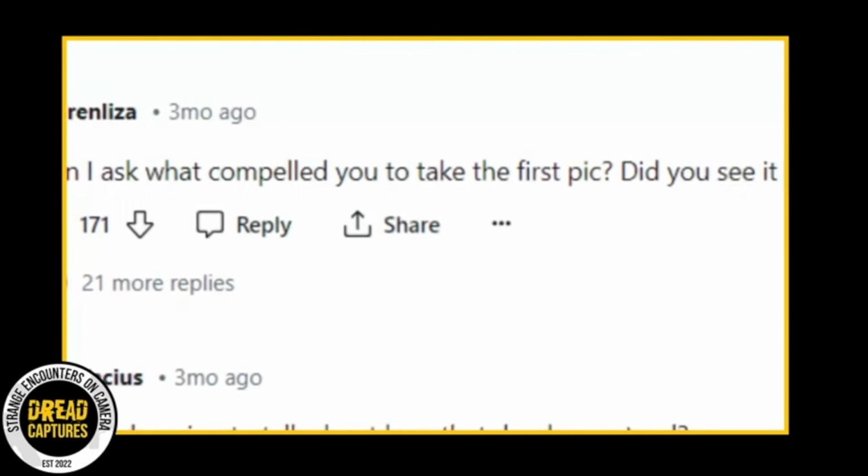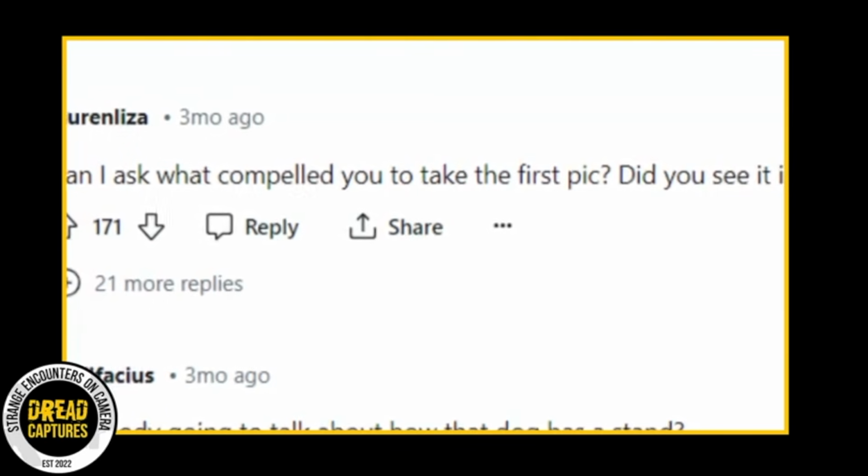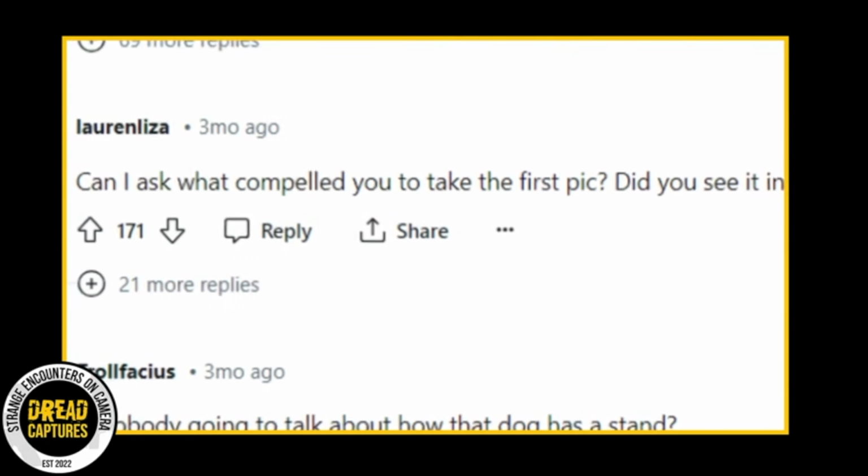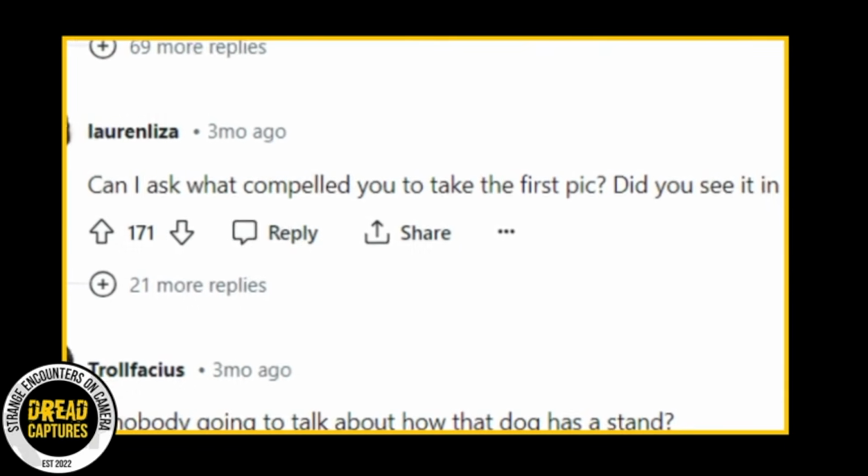Commenters have thrown a multitude of guesses around. Some are calling BS, but a majority of the people see the creature, person, figure, whatever it is, and claim they would be freaked out too.